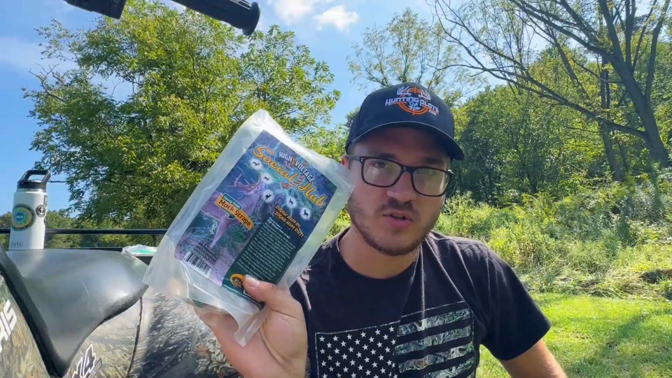Today is September 12th, and deer season starts this Saturday, so 4 days away. I'm checking cameras for the very last time before the season starts. We're down at the Death Valley food plot. This is where I planted 5-star Rage by Ridgeline a couple weeks ago. We're gonna go in and touch up the mock scrape that's in there, Social Hub by High Voltage.